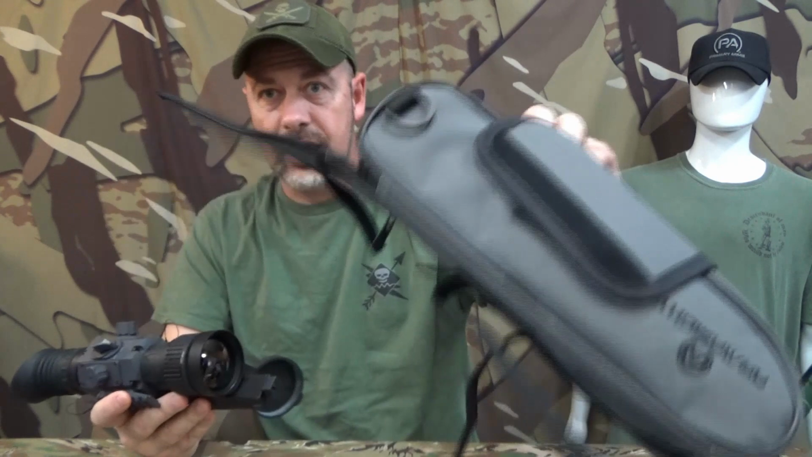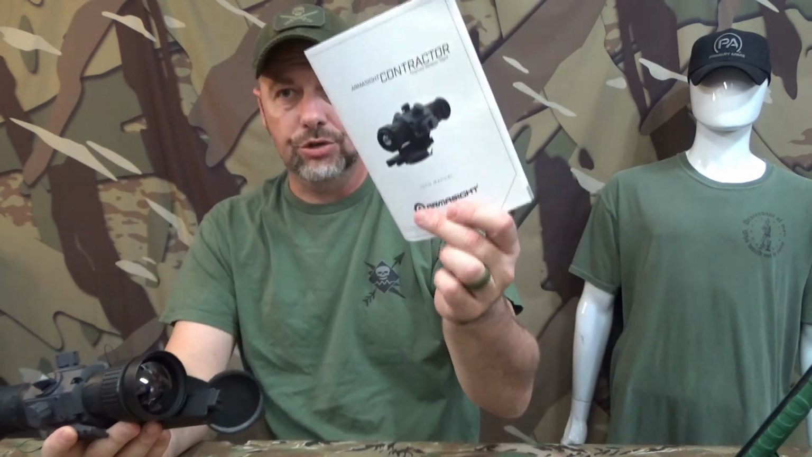Oh, like I said, it comes with the bag and all the attachments and everything, and then you get your manual. The manual is actually really good. It's not like a thick, complicated book, but it does give you very good breakdowns of the menu settings and how to go through them. Very, very simple and explanatory. So in that regard, yeah, they did a good job on that.